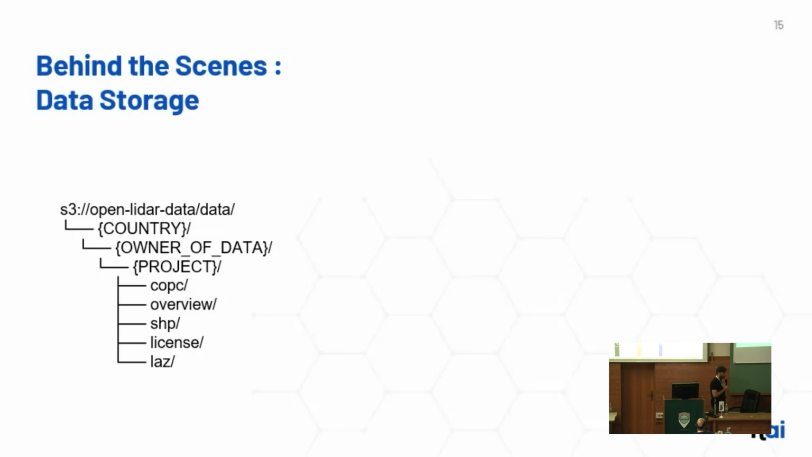So a bit about the folder structure on our data repository. The link to the repository is the S3 protocol, then open-lidar-data. Then all data sets are in the subfolder data. Then the next subfolder is country, so the ISO code for each individual country. We will see what will happen when we get to the multi-country data sets, but yeah. So the next level of folder is the organization or the authority that is the actual owner or producer of the data.